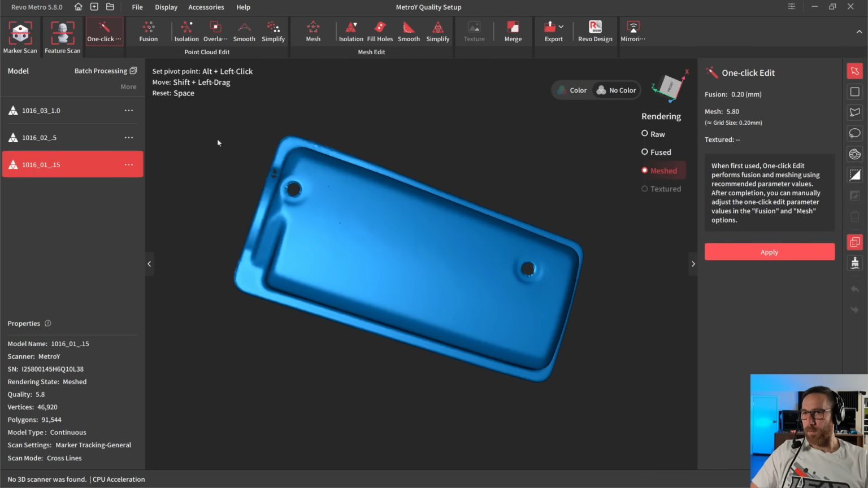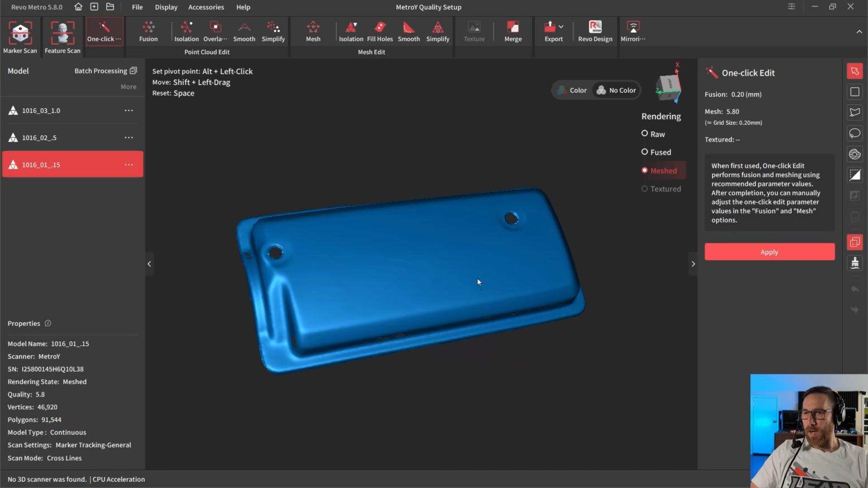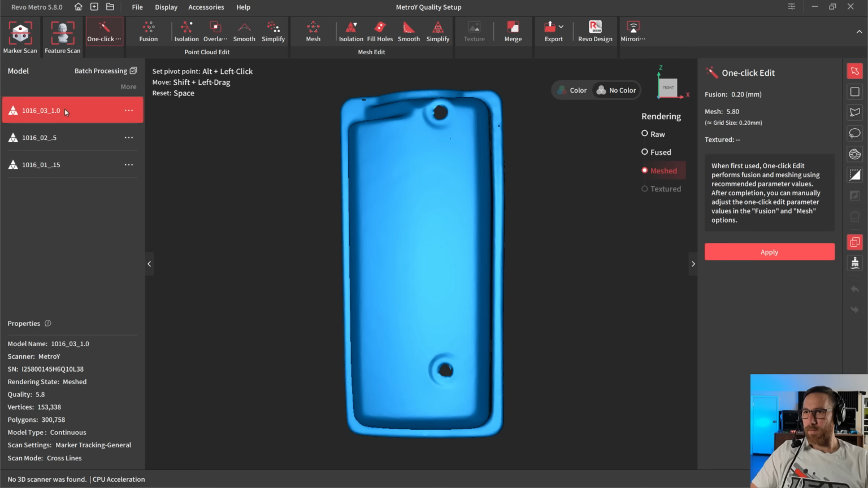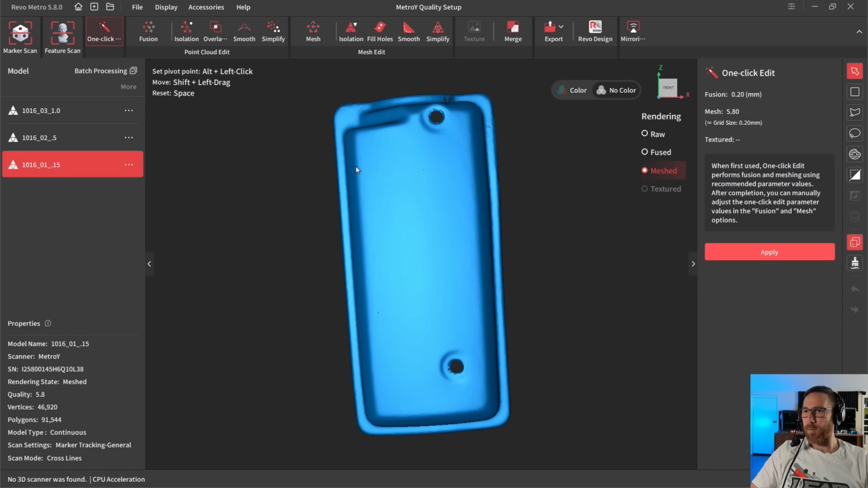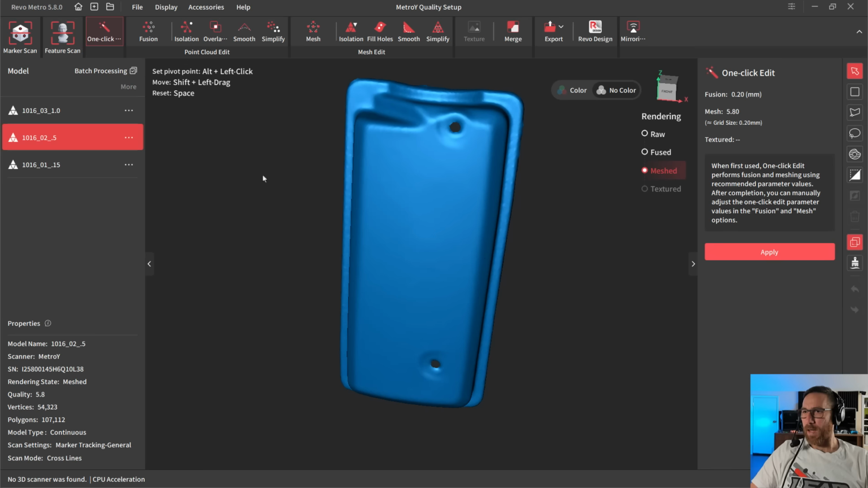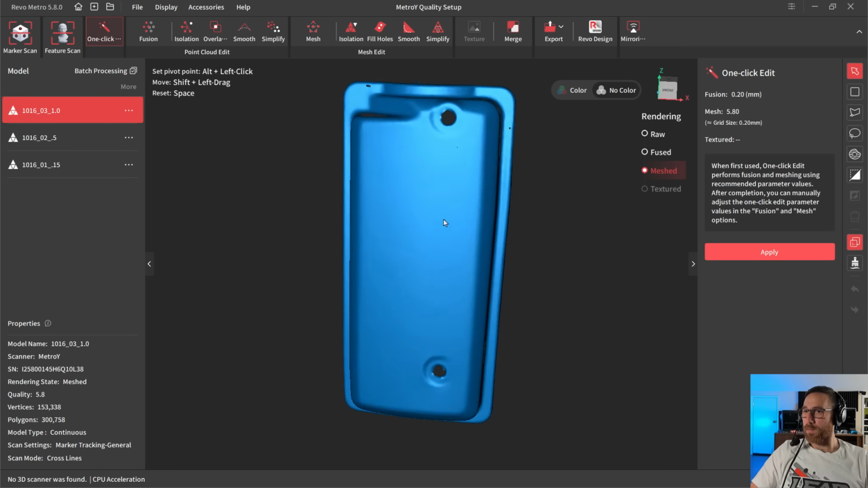Let's pull this one over. So I think out of all three of these results, God, it keeps rotating it that way. That's really annoying.